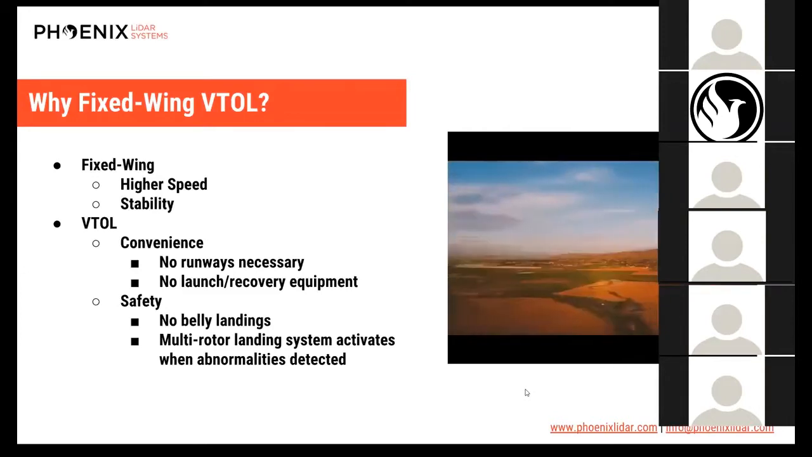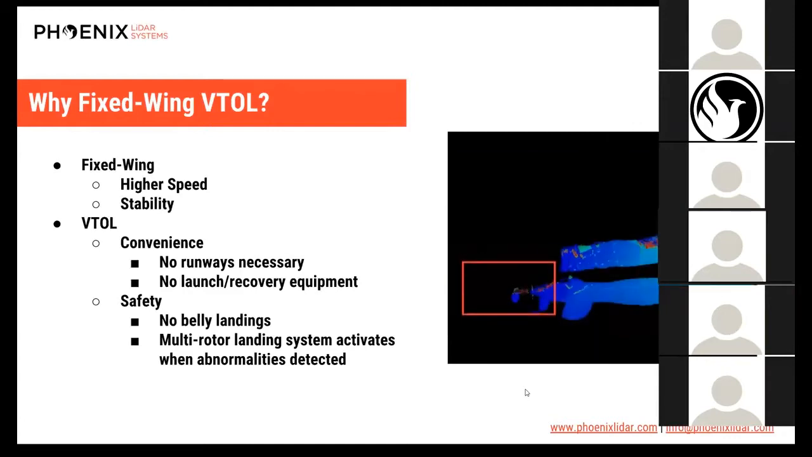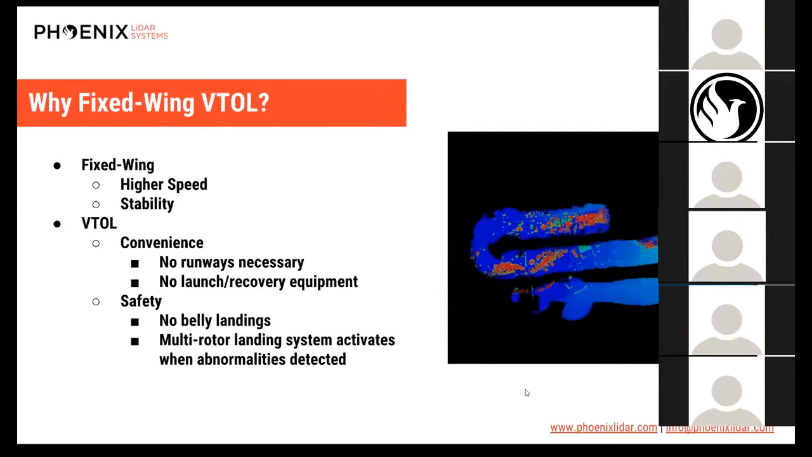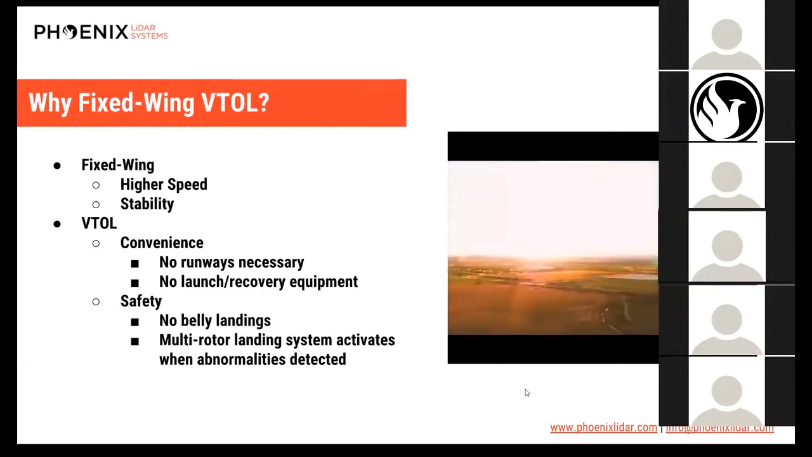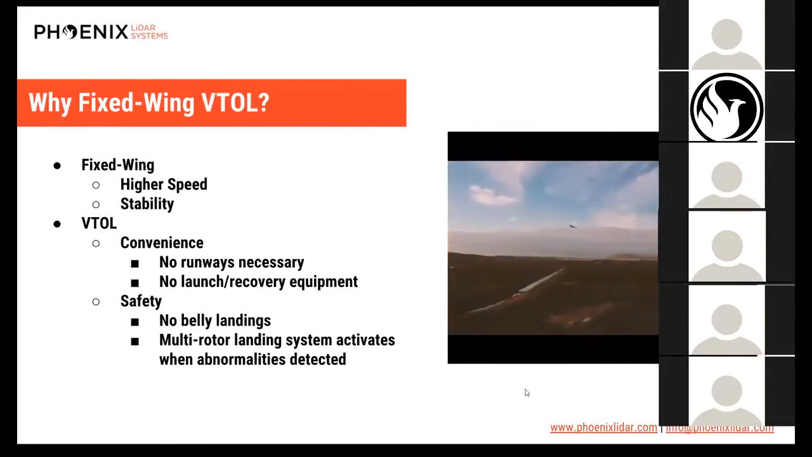Typically with this aircraft, we're flying a payload like the Phoenix Scout Ultra, and we're usually flying at a maximum of 100 meters AGL. With this aircraft and this system, we're able to scan about 20 square kilometers at 100 meters AGL. If we fly a little bit lower with a little bit more overlap, we're flying around 15 square kilometers.